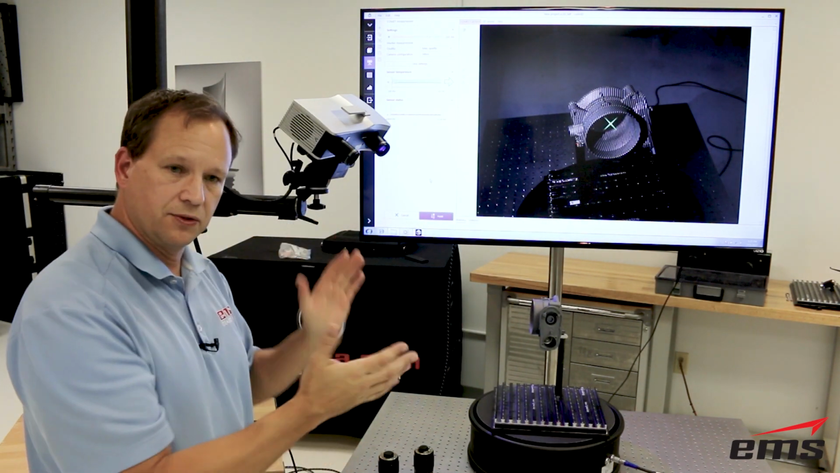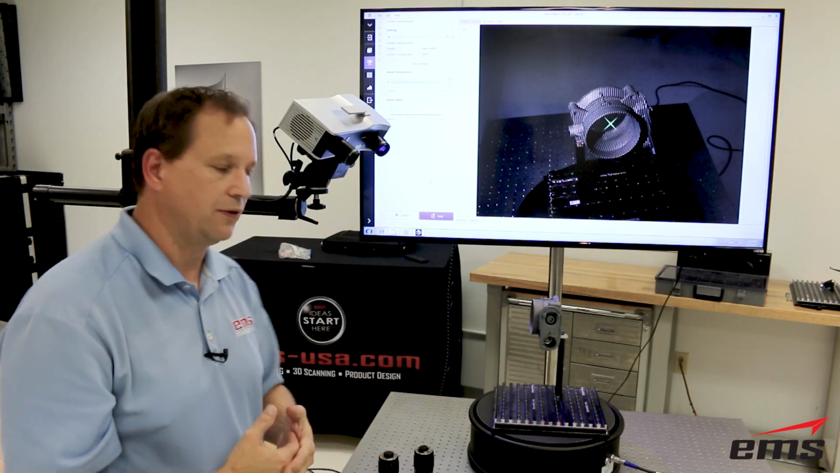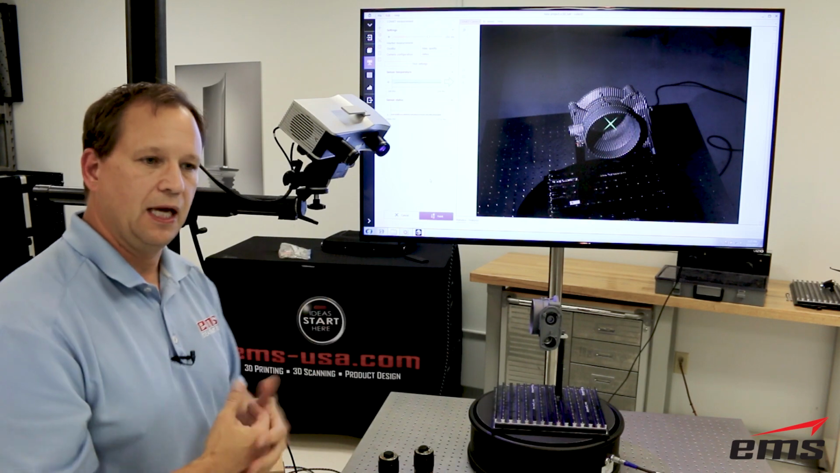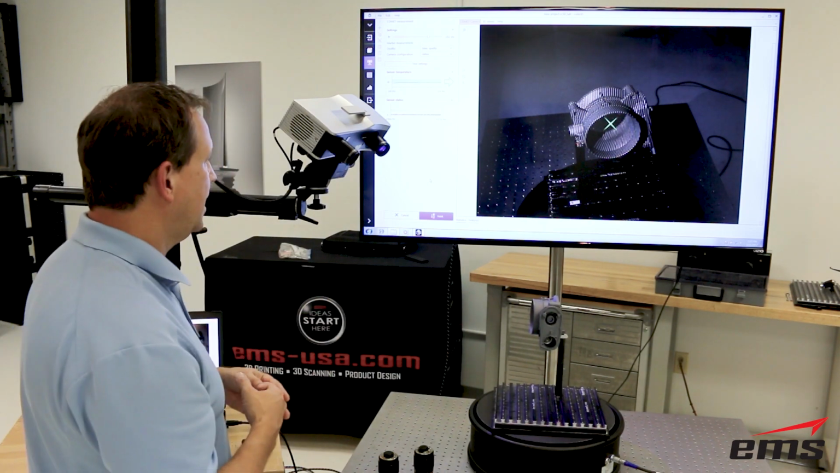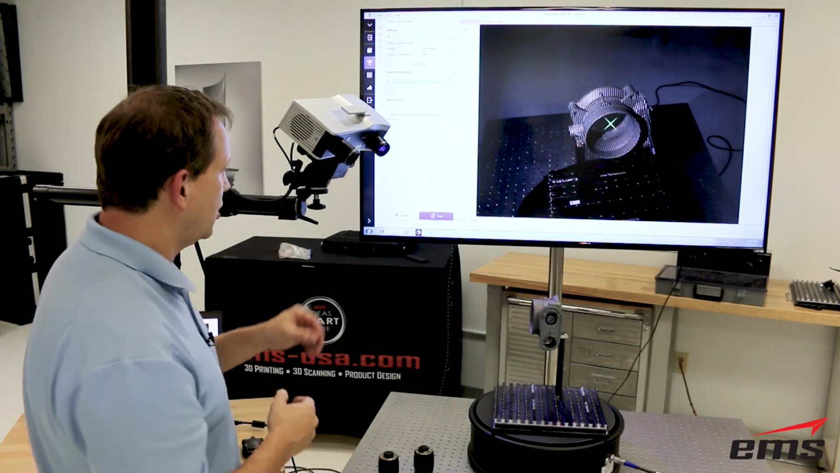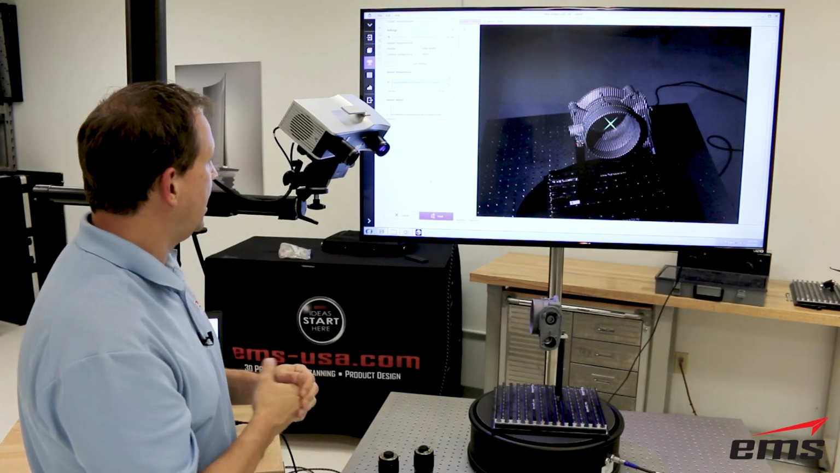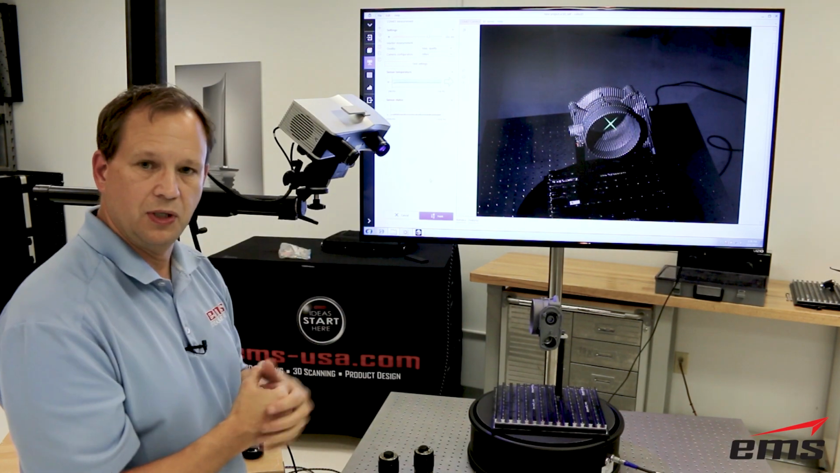And the wider the lens, the deeper the depth of field, which is kind of standard photography thinking. If you think about this, it's almost like a photography system when we get into different settings on the scanner. So we've got a nice deep depth of field. I've centered the part in there. And we've got a little preview here on the screen.